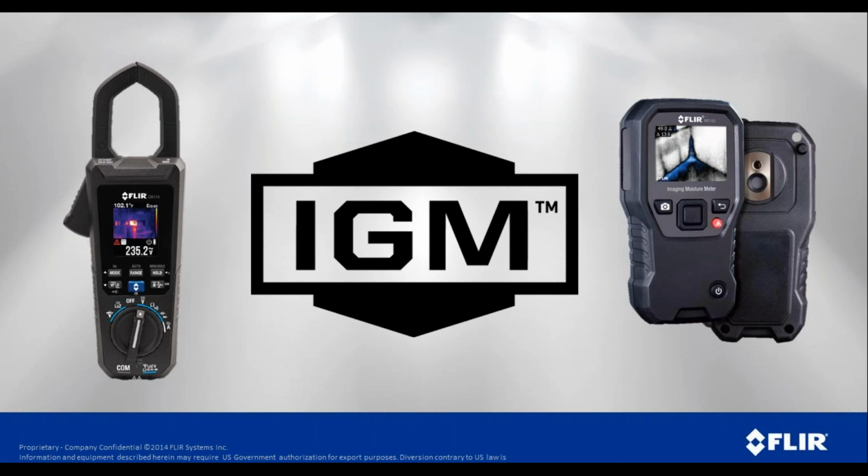Well, as a guy is walking up to a panel, he's about to clamp that clamp meter around one of the conductors. Well, if he turns on his infrared camera and sees that one of those wires is loose, he's probably not going to take that clamp and clamp it on there and let it pull on that wire, because if it's loose, it could pull it all the way loose. He can also look for other issues within that panel, that area, that he might want to put his efforts into to make sure that he doesn't miss something.